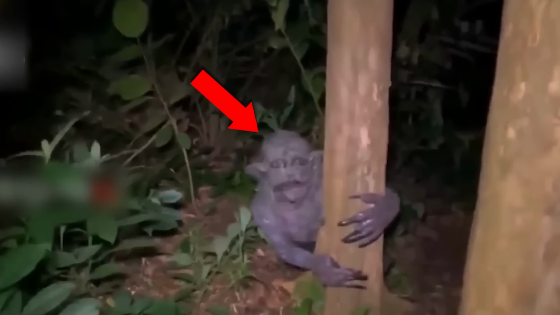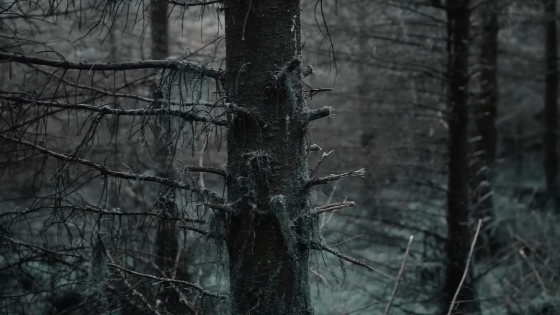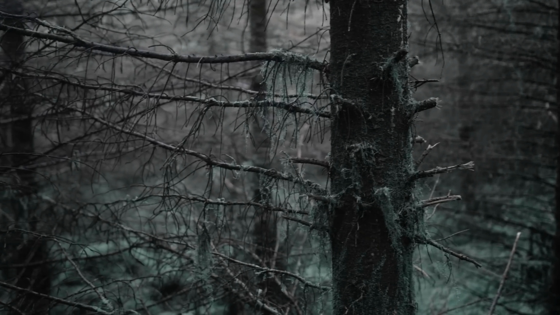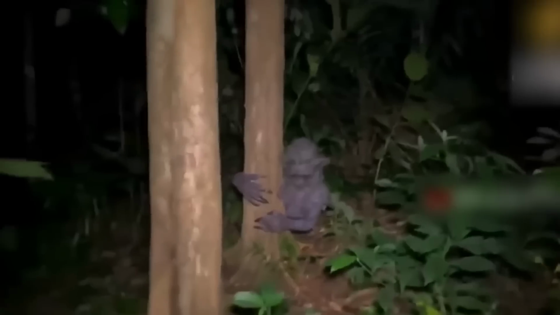With a friendly face and calm demeanor, the creature slowly grasped a tree, locking eyes with the owner without making a single sudden move. But just as the encounter began, the clip cuts off, leaving us wondering what happened next. Did the owner flee in terror, or was he entranced by the creature's strange allure? The mystery only deepens, leaving us with more questions than answers.